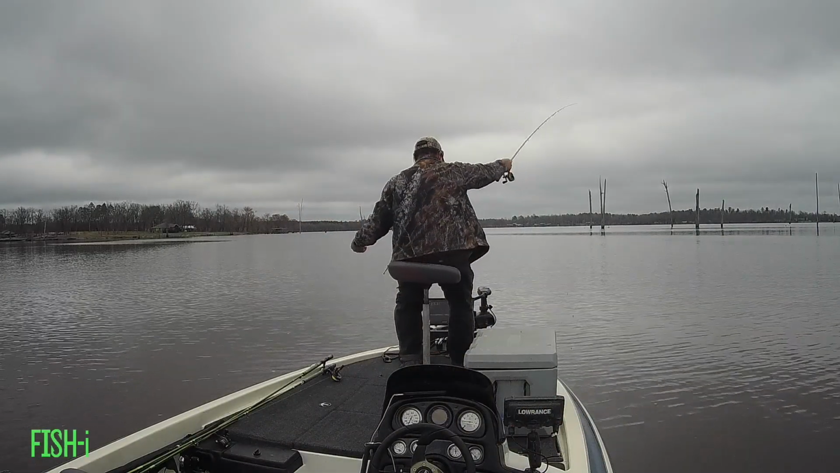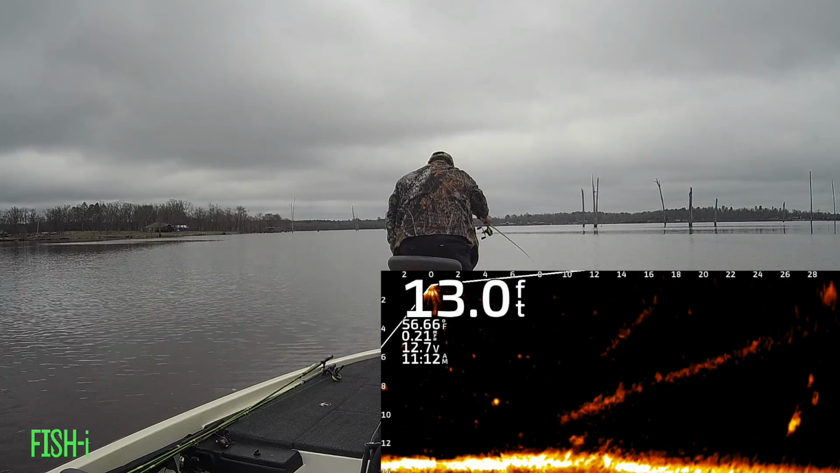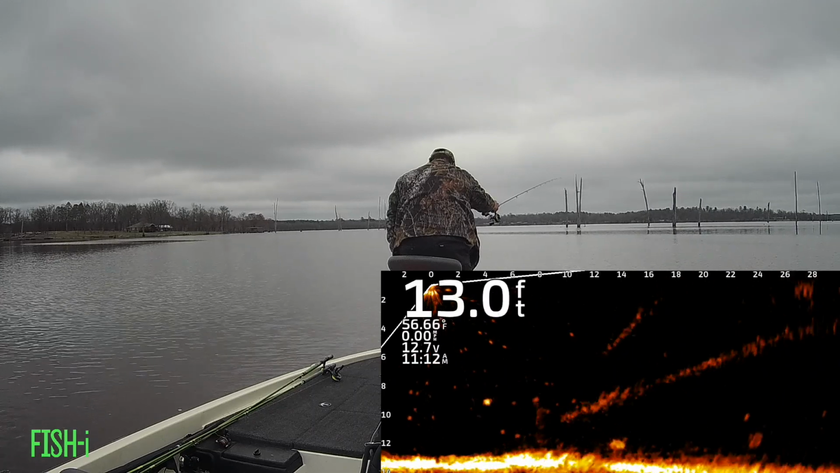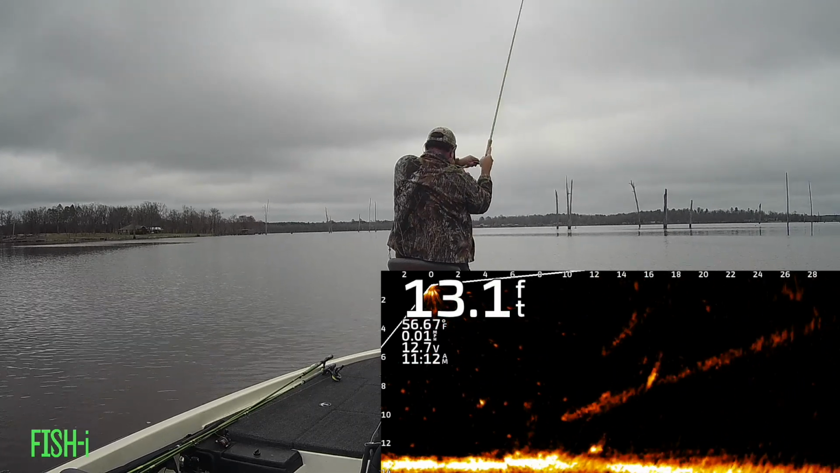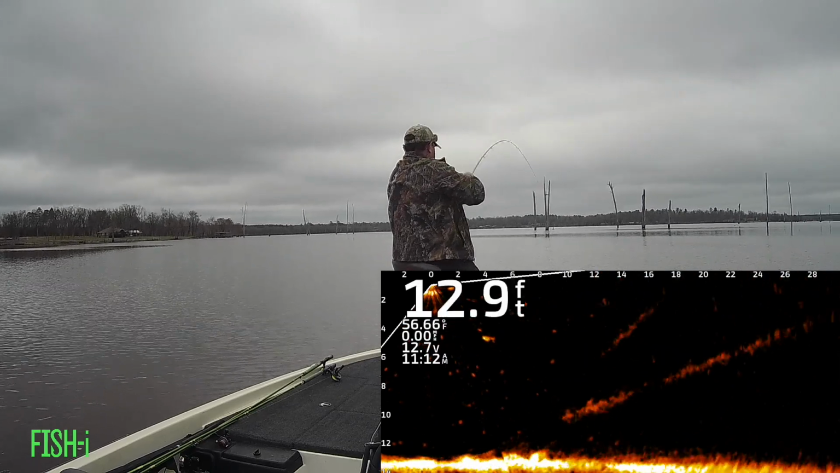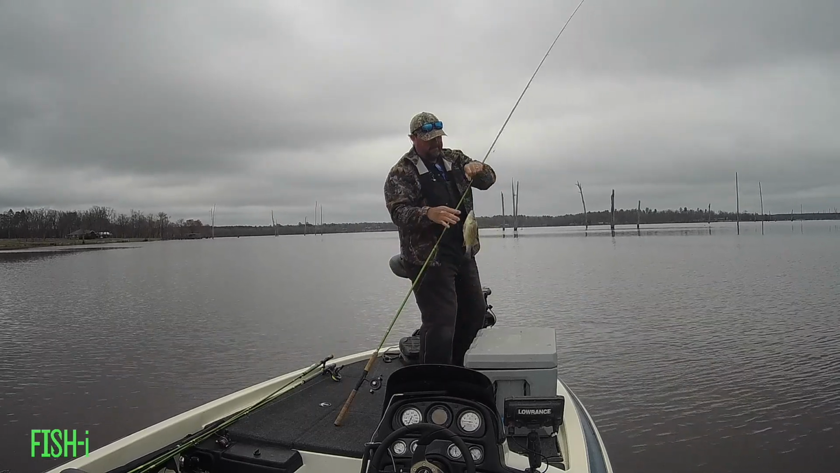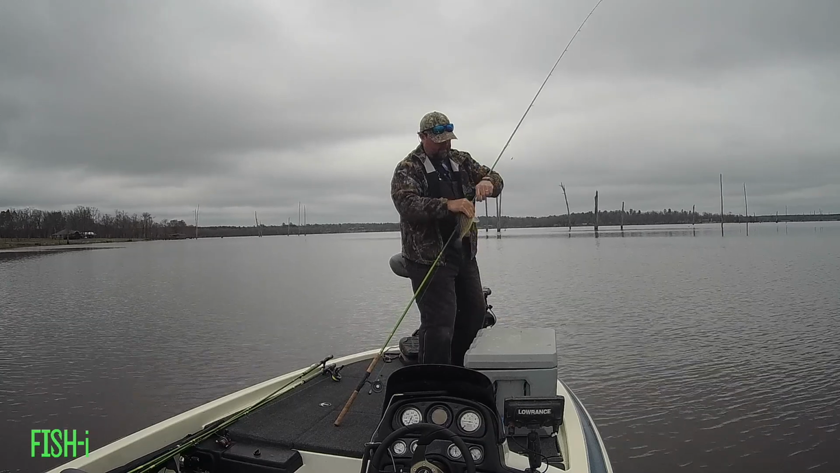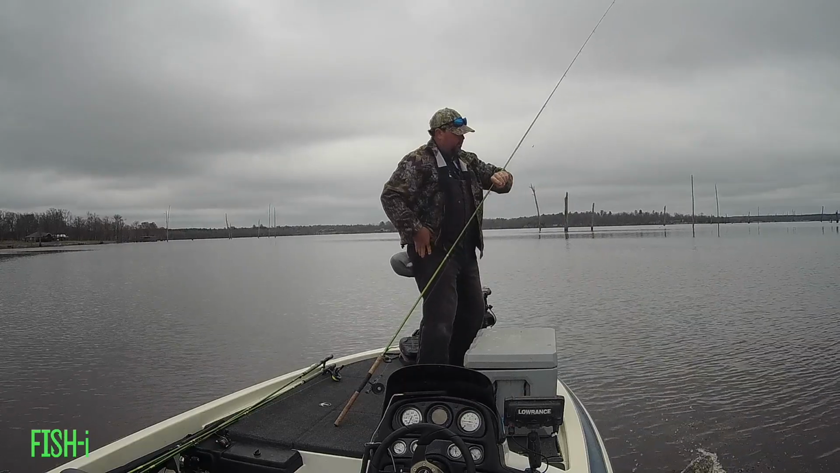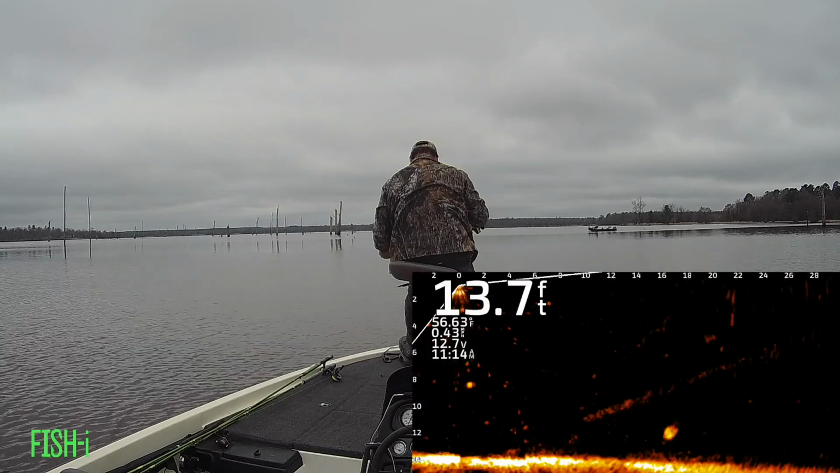Here's one of them long range fish. He's 26 feet out. I pulled enough line to put that 13-foot rod to work. Even though he wasn't the right species, he was a white bass, I still consider it a win. Not much to say about this one, just another fun classic moment.